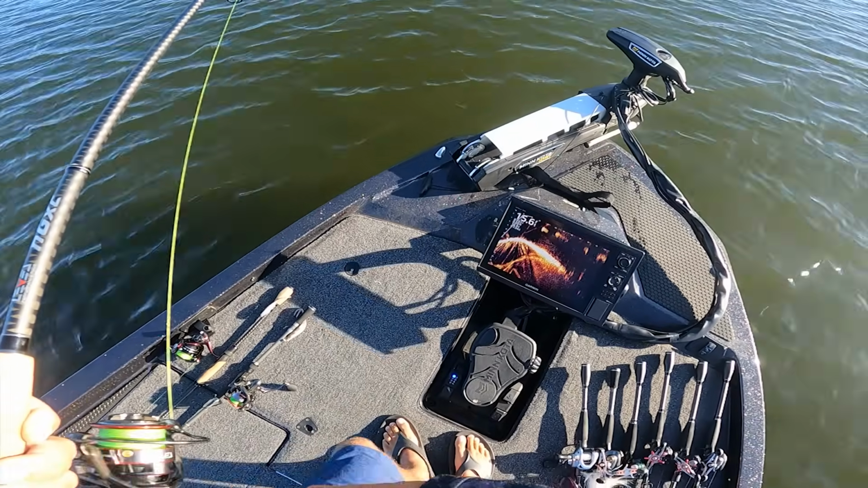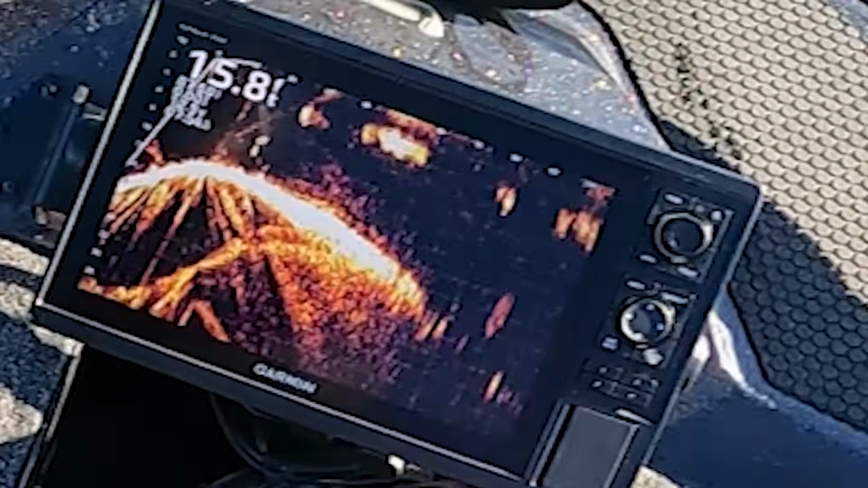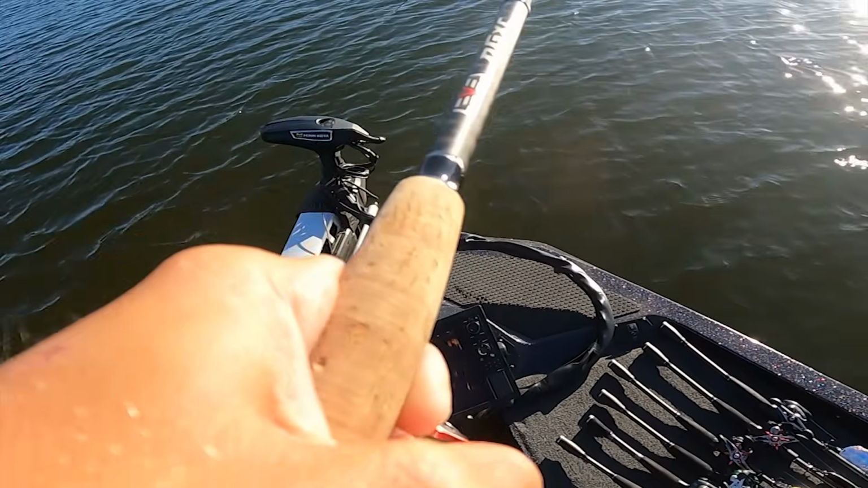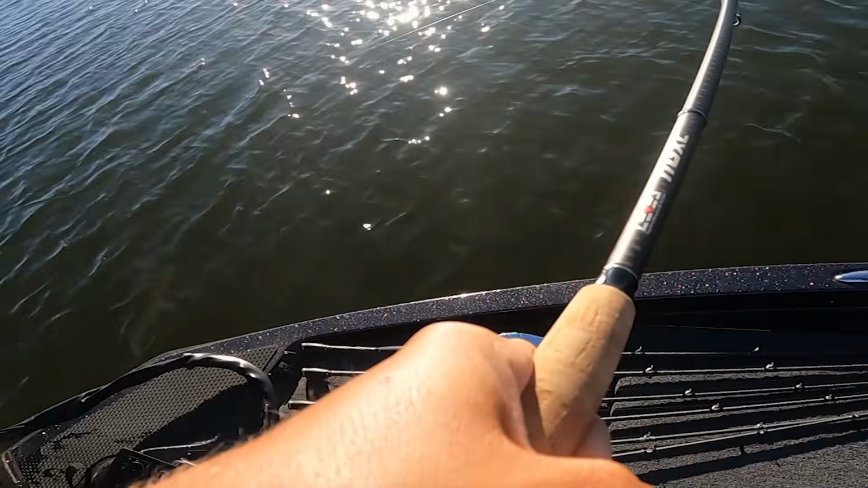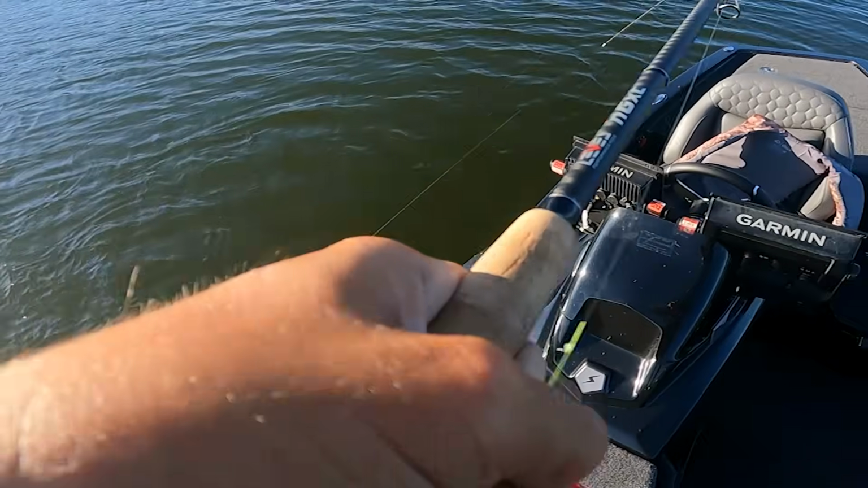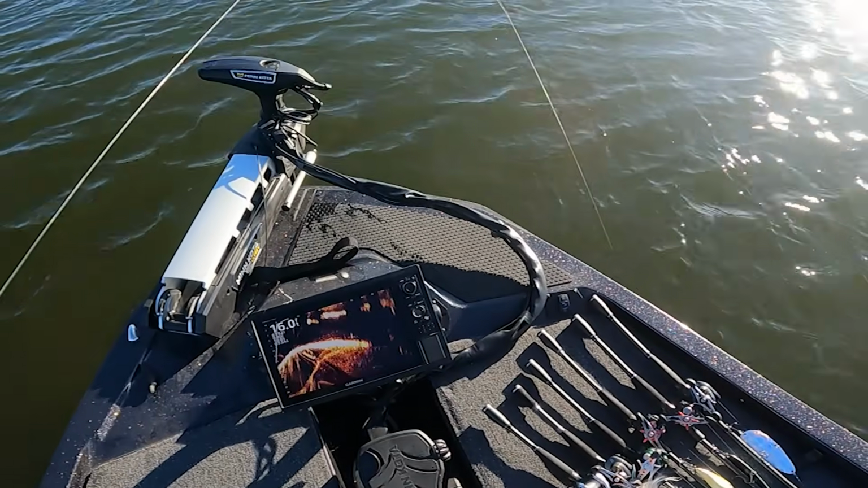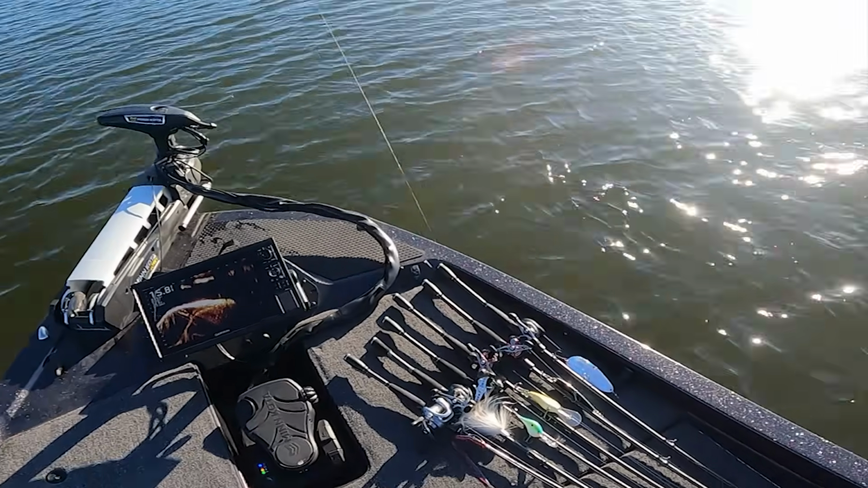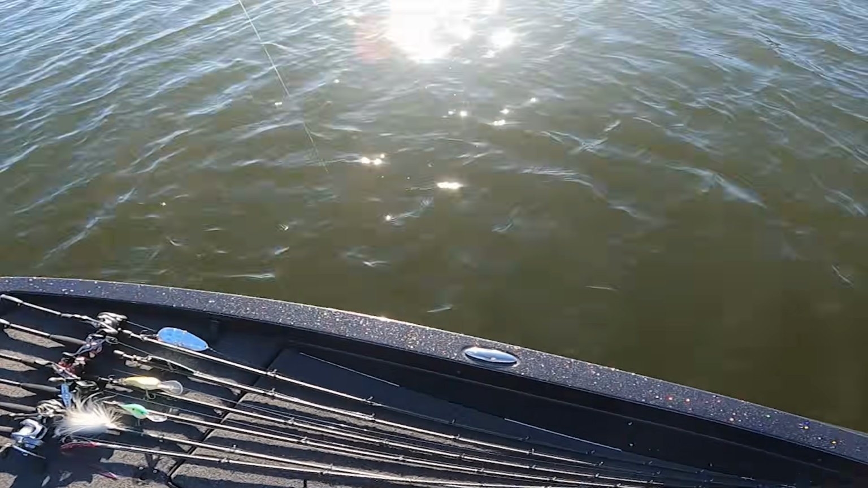And go right back over that rock. Here comes another one. Nope. We found the spotted bass of this lake. I mean, what are we doing? Oh, that's cool. I didn't know there's spotted bass in here.